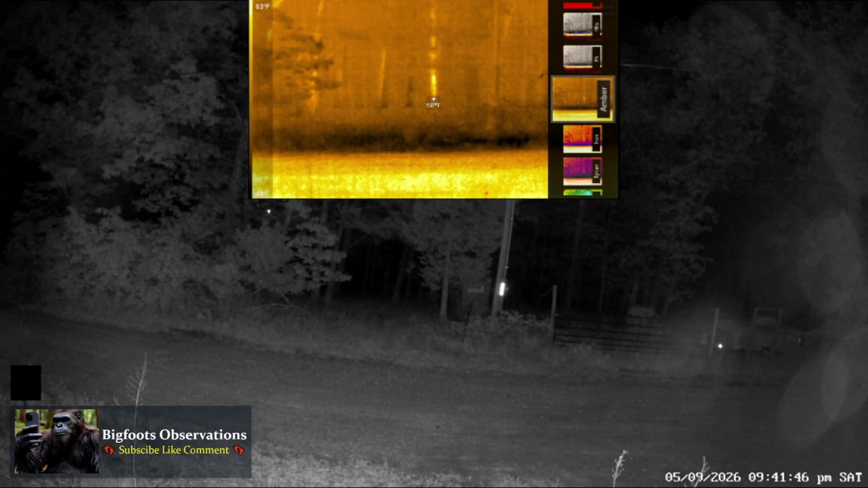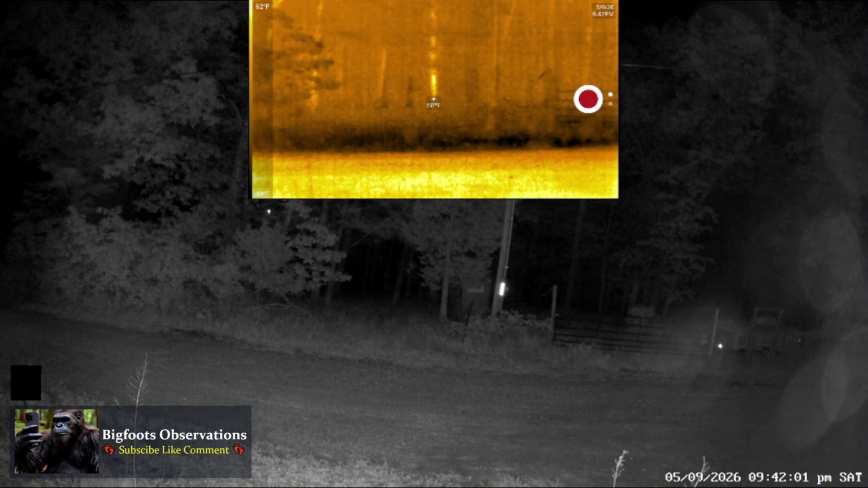Basically, because normally all the trees in the background I found on the white hot stands out more, and then this one and that other one I said was my favorite. The trees in the background seem to not be as hot as the ones in the foreground. But yeah, so I'm just testing this out to make sure this is going to work on live streams.